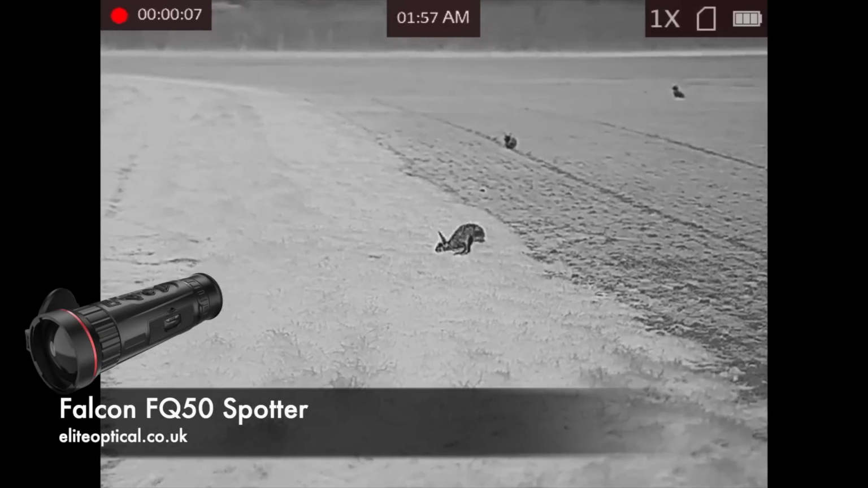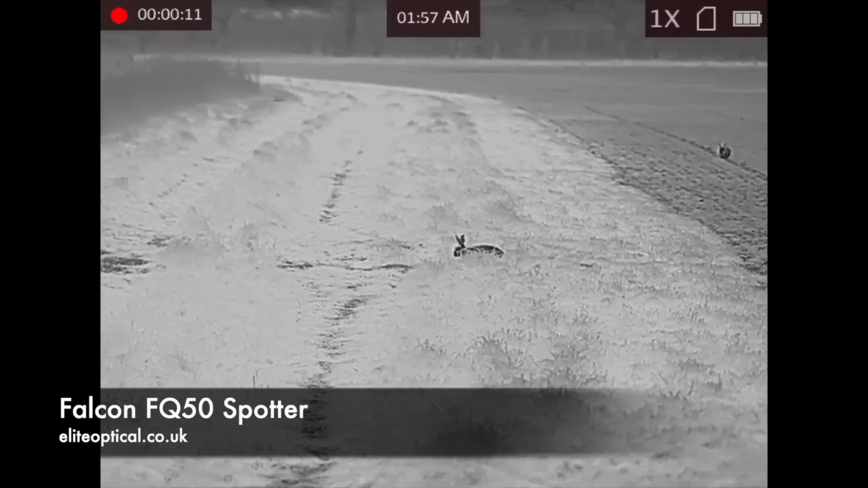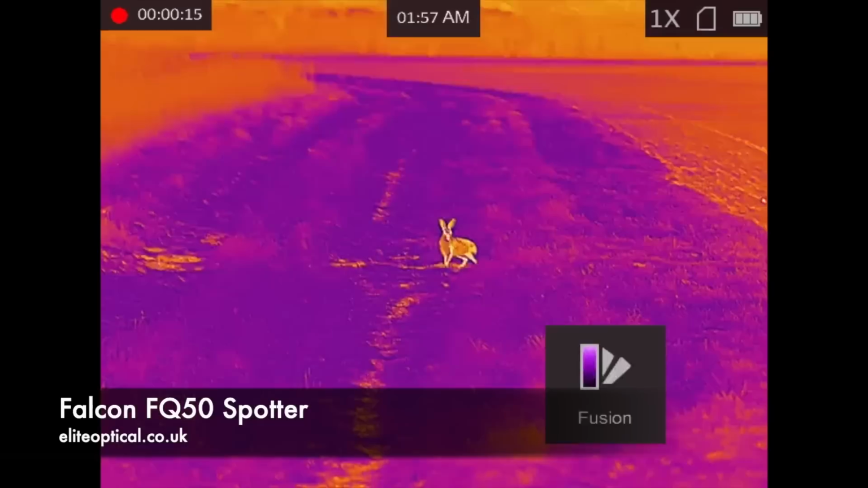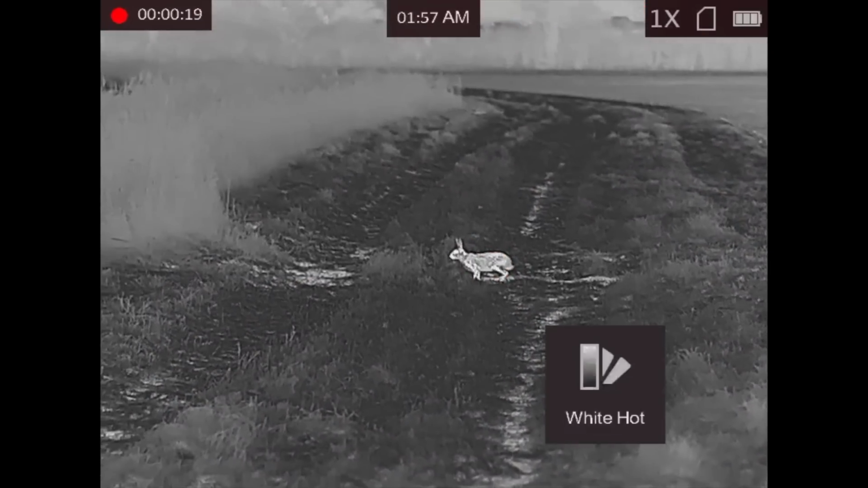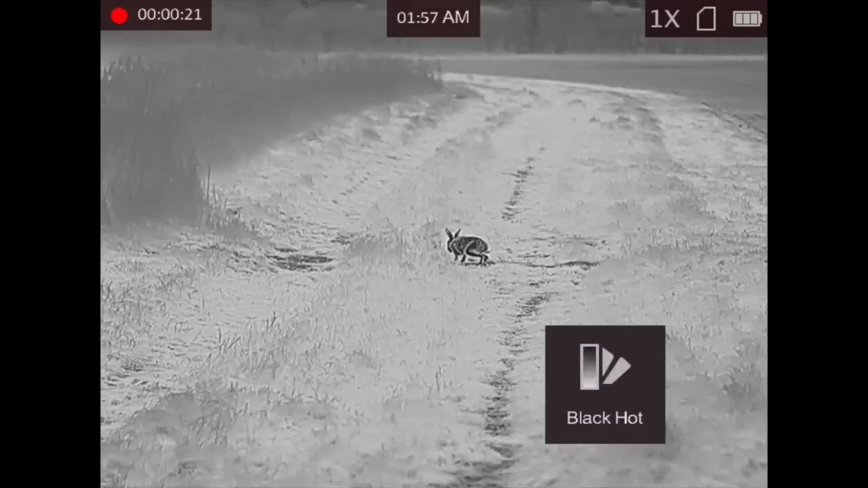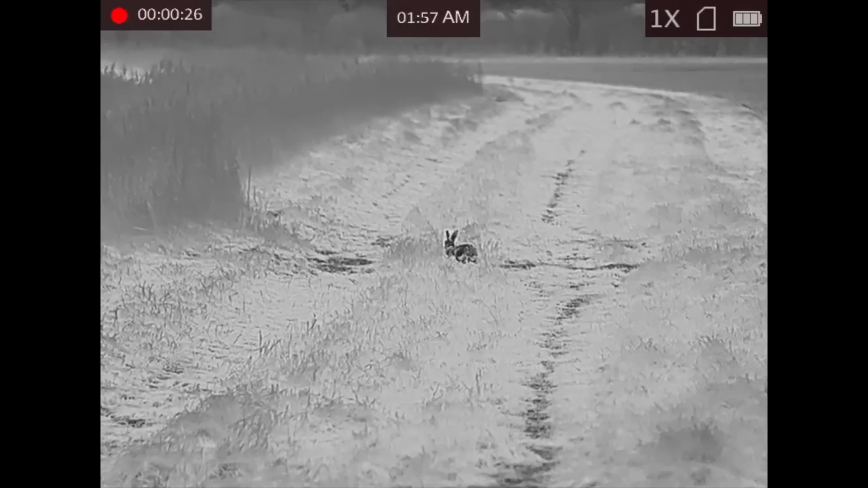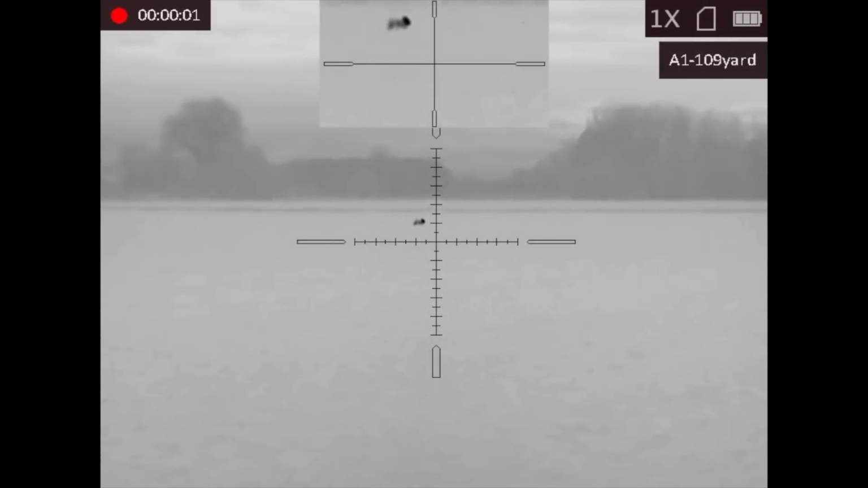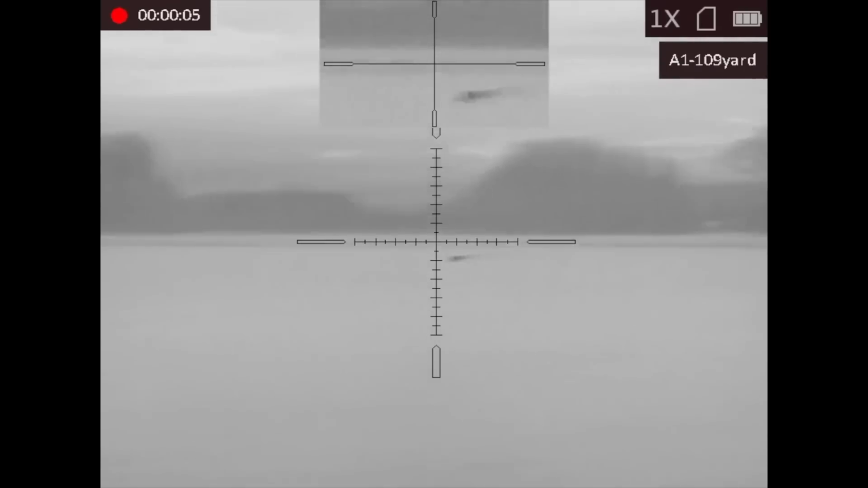I thought I'd include this extra footage here from the Falcon SQ50 spotter, as it's often round my neck. I use it to scan around and spot foxes coming in, and then very quickly switch over to the scope to follow the fox the rest of its journey. But you can see that, as I mentioned in the beginning, it is a step up in detail from the previous generations of thermal. Stand number 2 now for ourselves.